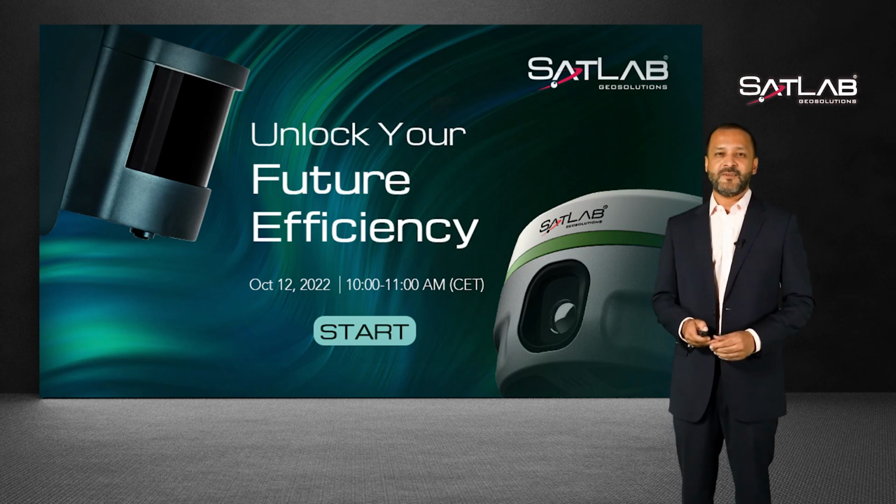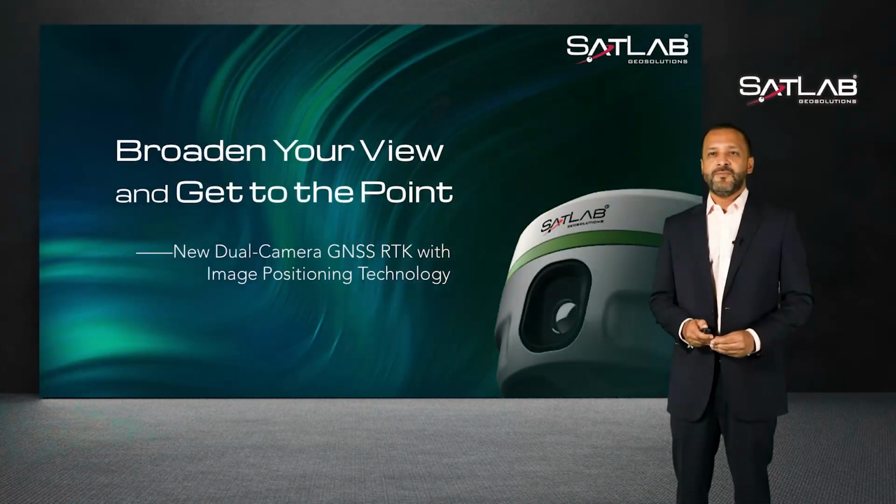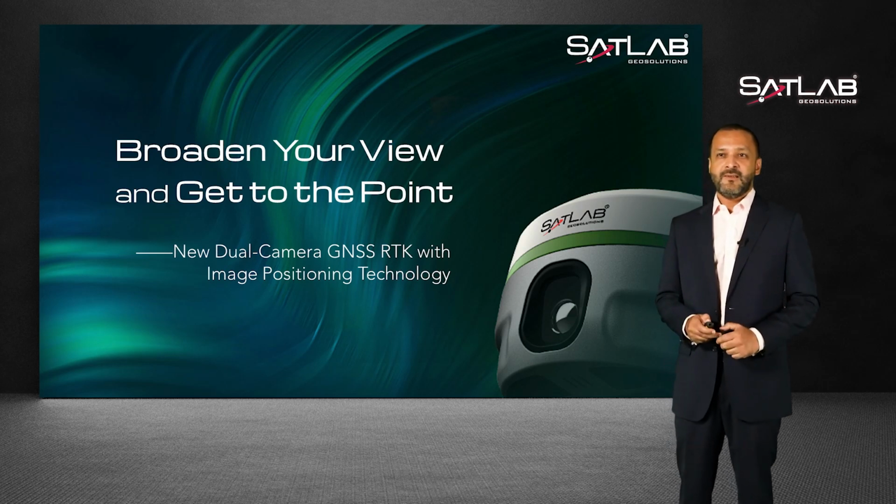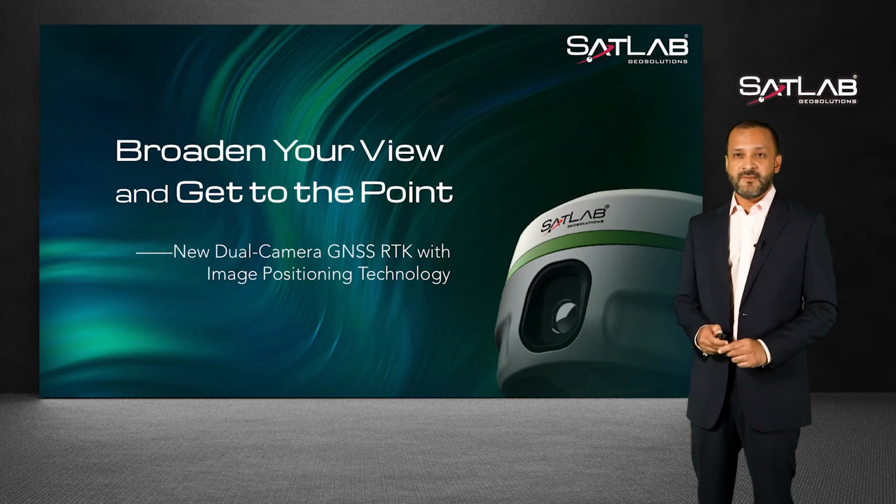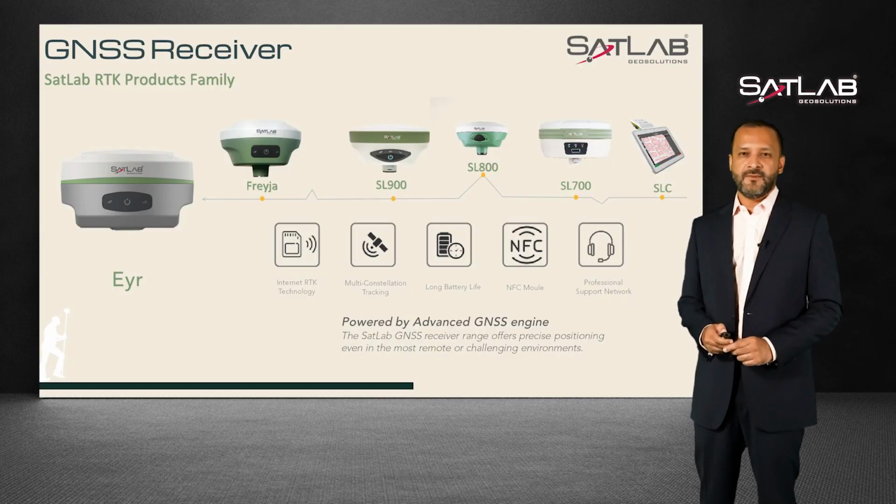Now, let's get started. The first protagonist is EYR, also known as Eyr, the first new dual camera GNSS RTK with image positioning technology. So now you have the tool that visually guides you to the stakeout point rather than arrows and numbers. We believe that this product will bring us and you all new measurement experiences. This is why we created the slogan, broaden your view and get to the point.